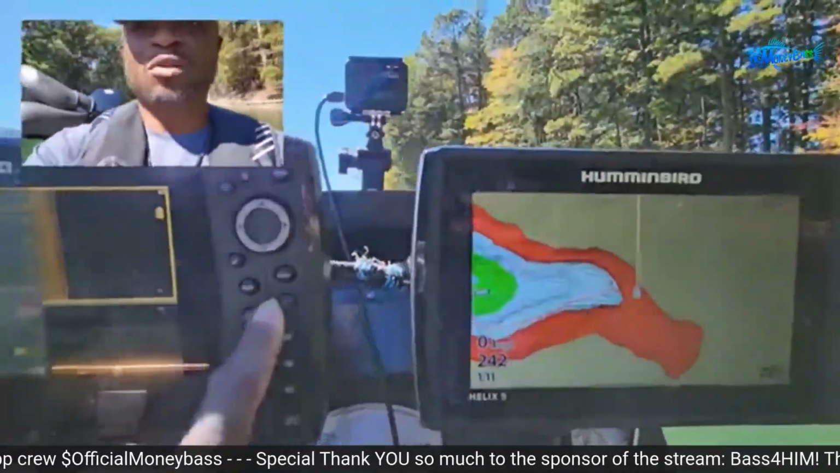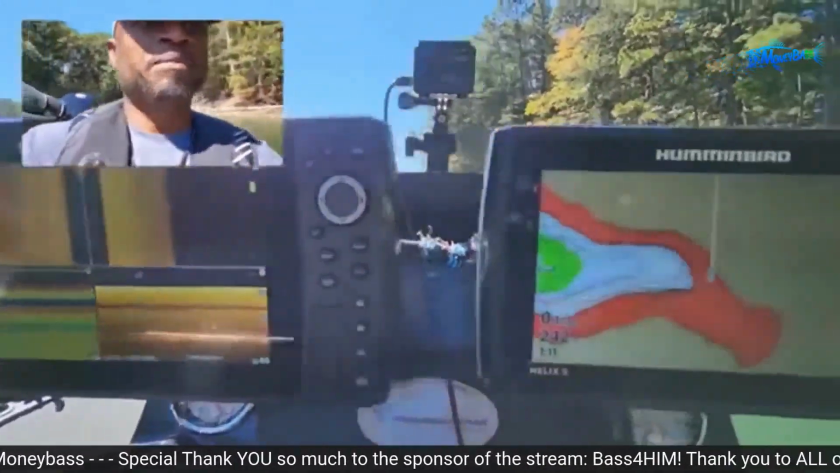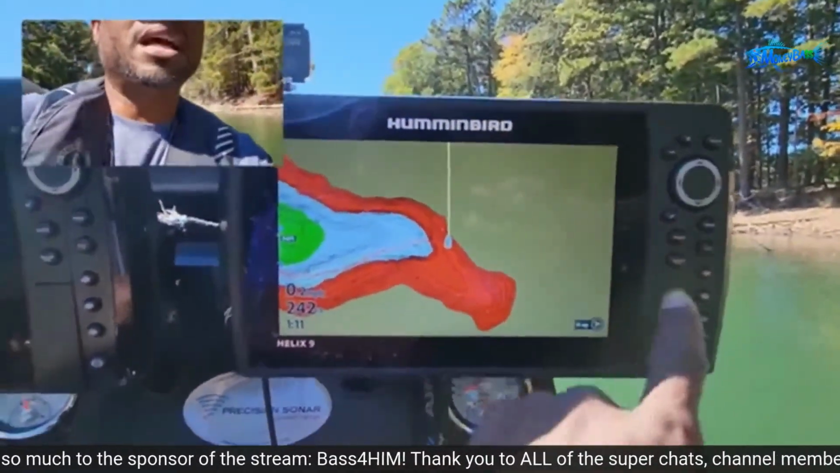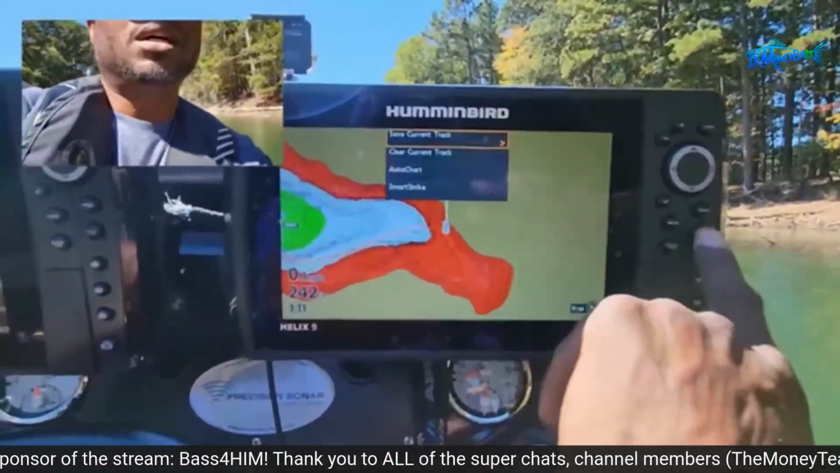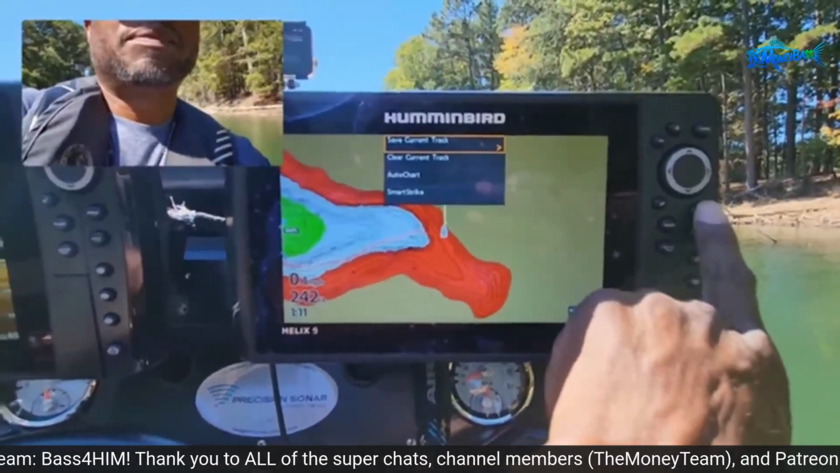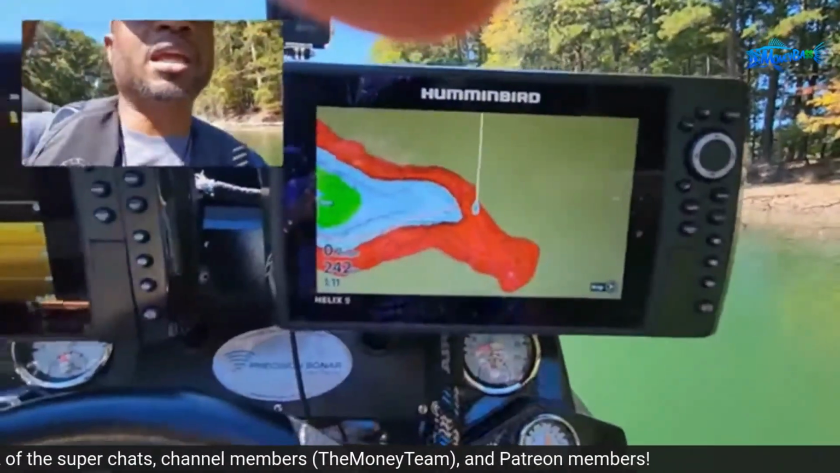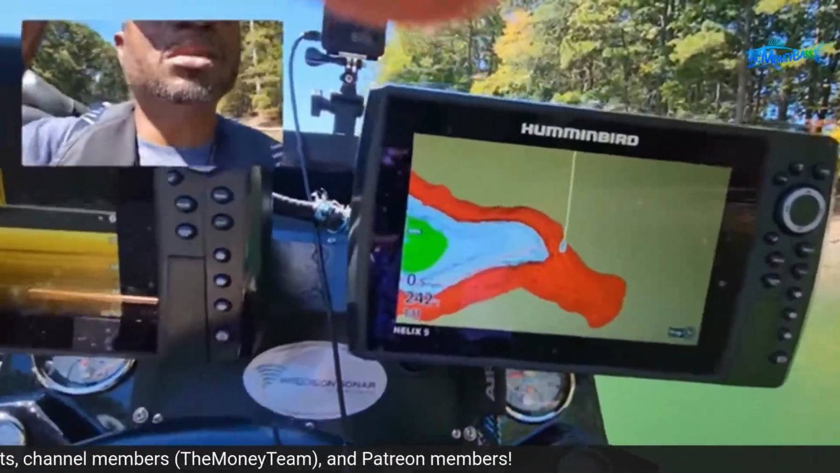All right, so take a look over here. Let me exit out on this side and go over to the mapping side. Very simple. I'm out here trying to do this with one hand, guys. Let me go ahead and move because I'm getting in some shallow water.